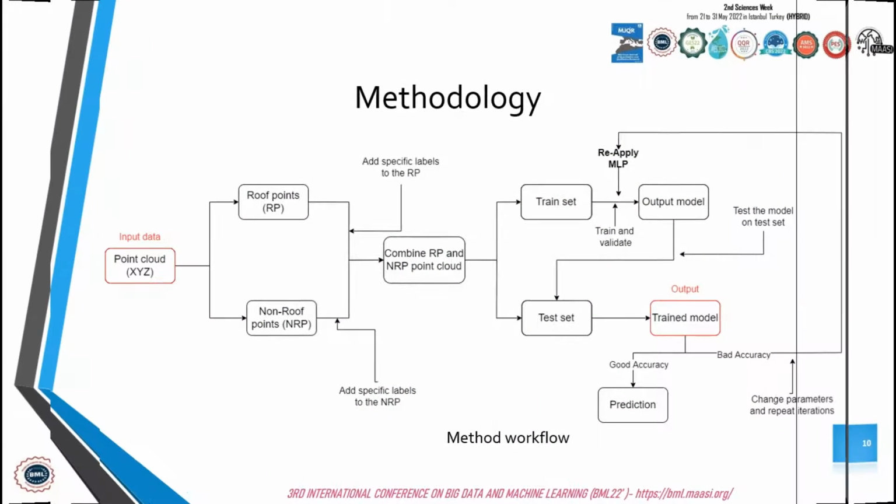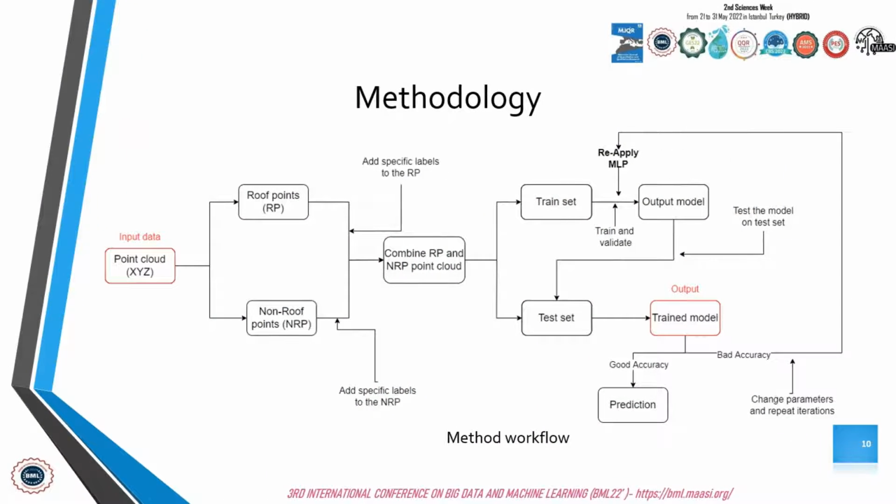The general workflow of our method is to firstly label the input data by splitting it into roof and non-roof points, and attribute a specific code to each class, for example, 1 to roof points and 0 to non-roof points. Secondly, split the data into training and test sets.